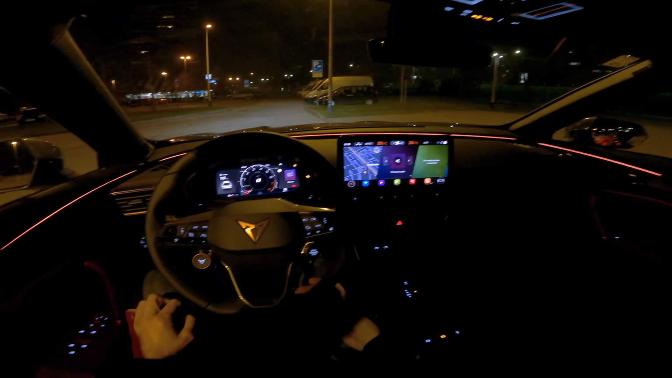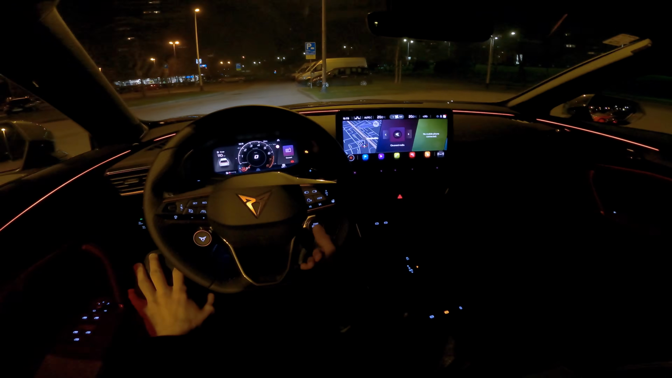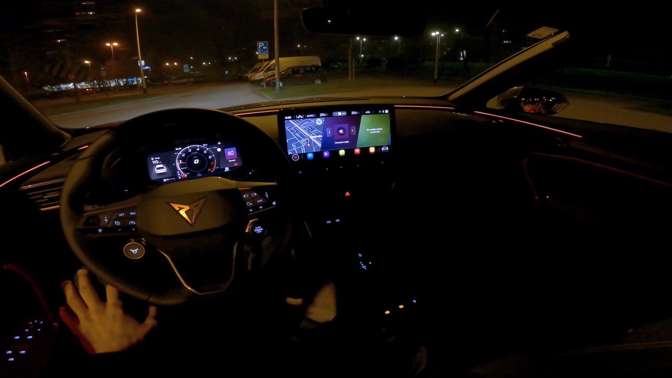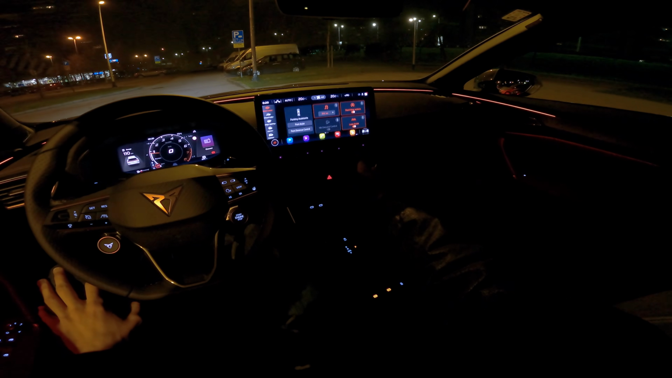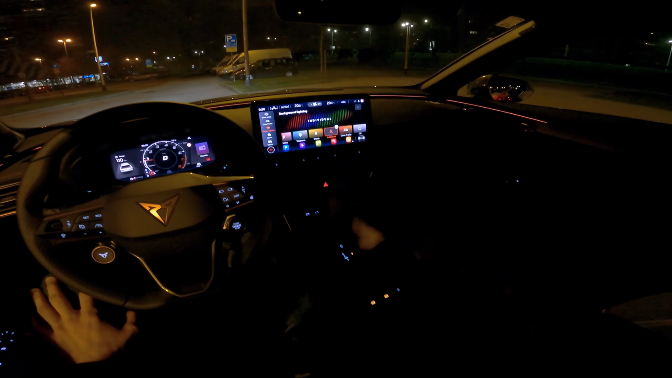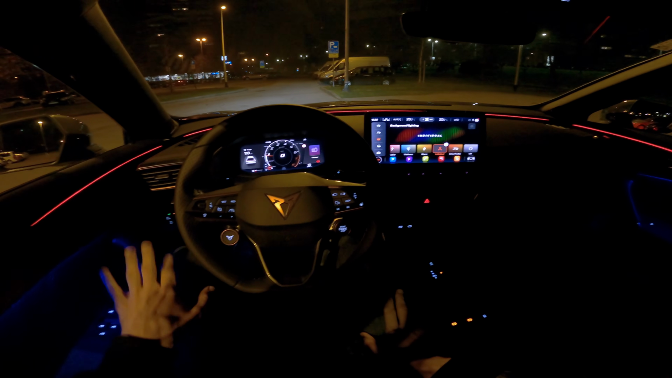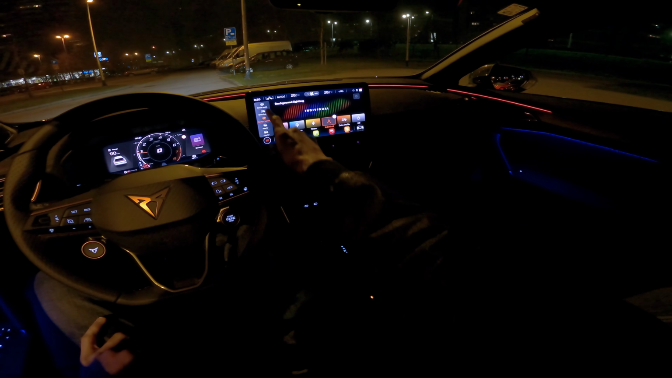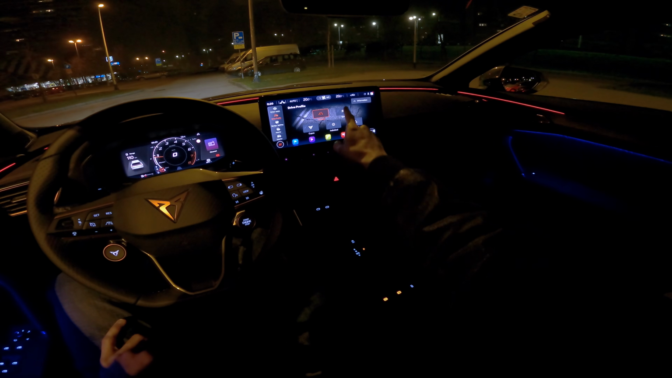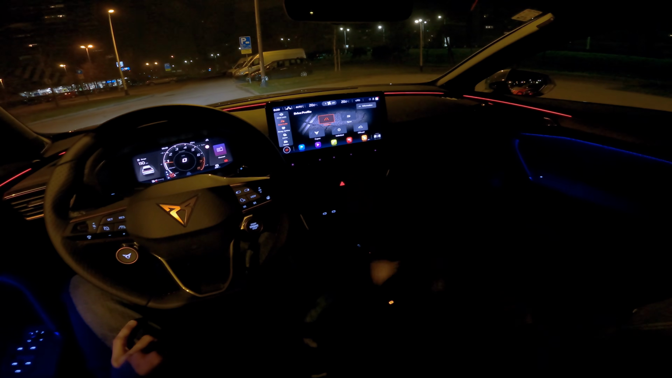I like this. You have blind spot warnings in the ambient lights. So engine on. Before we start, I'm just going to show you the background lights. I'm going to put it to my individual setup: red on the top, blue on the bottom, and white in the middle, so it's like the Croatian flag. Driving profile, we're going to stay in comfort for now. Once we get to the highway, we're going to go to Cupra, maybe even Sport. Probably going to show you the differences on the highway.